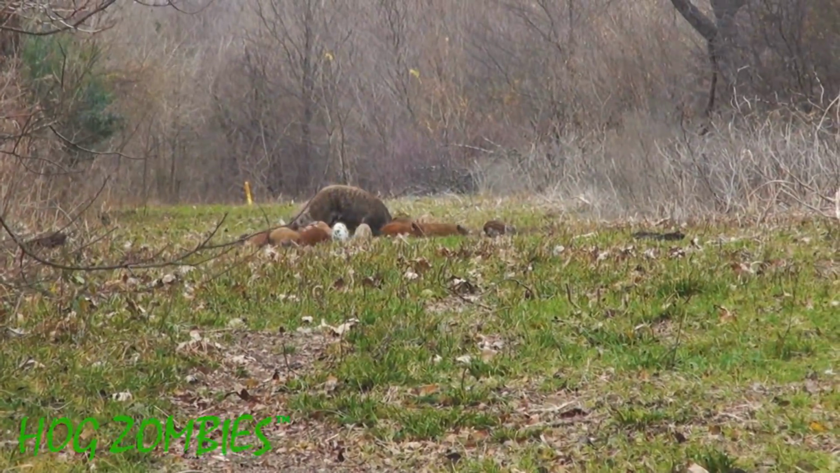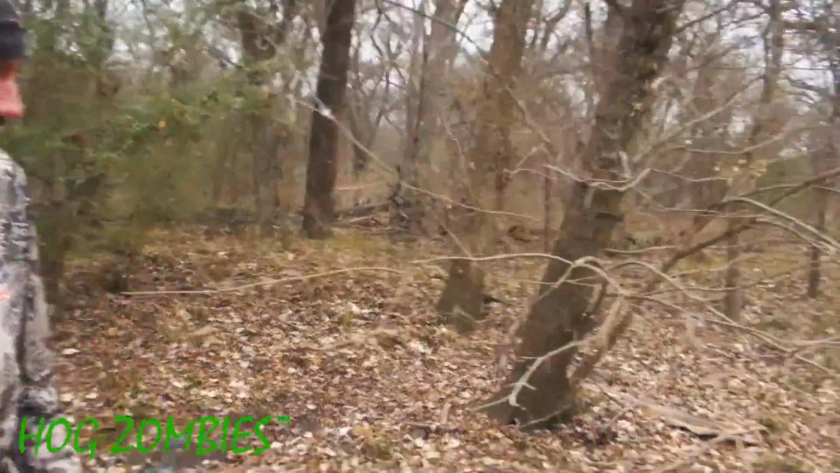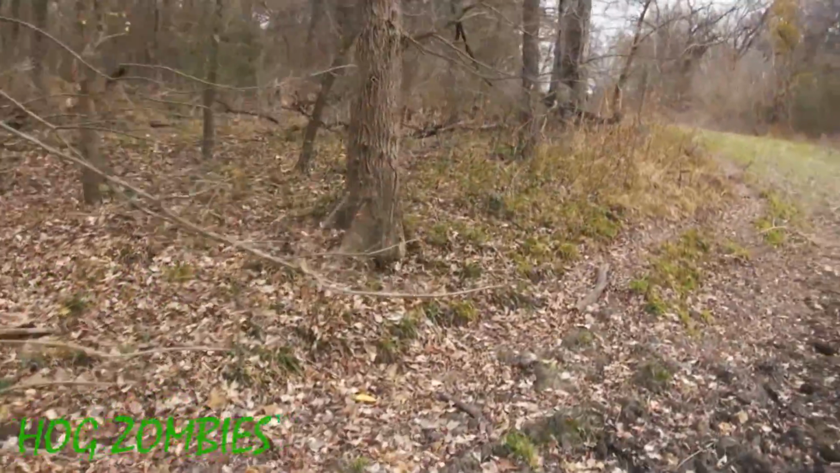So we actually kind of curled around and cut half of the distance off and got to about maybe 85, 90 yards. And they were eating in that grass. I shot at the brown one, and actually I hit two at the same time. The brown one went down right away, and the spotted one kind of took off. So we got in the woods. I just put it down, and we're going to walk up to it right now.